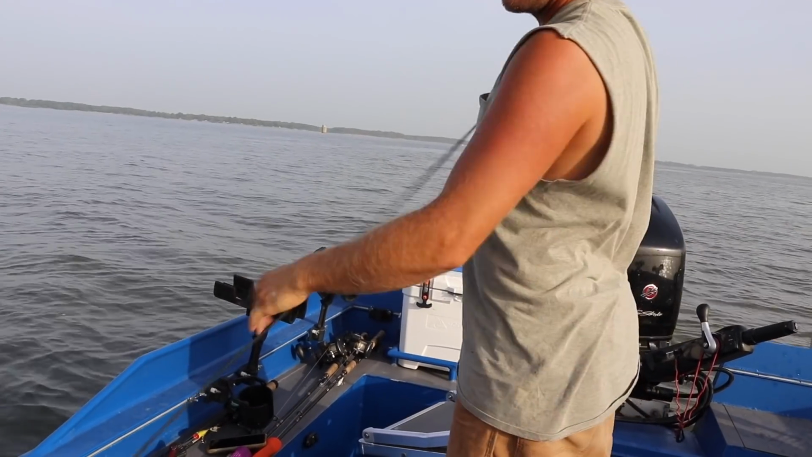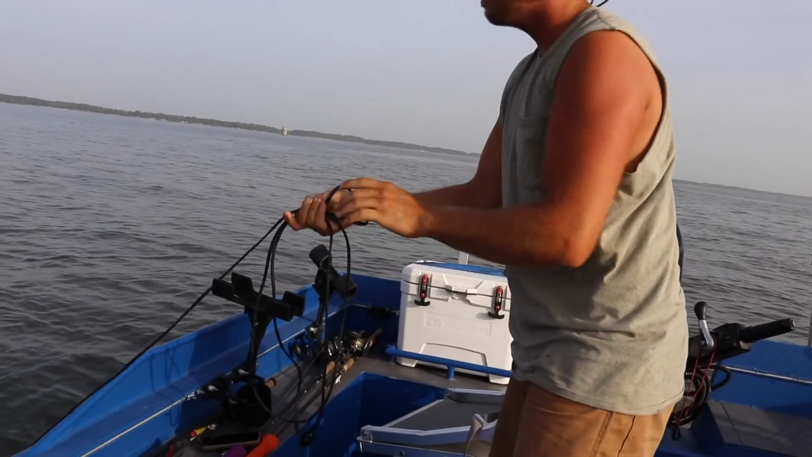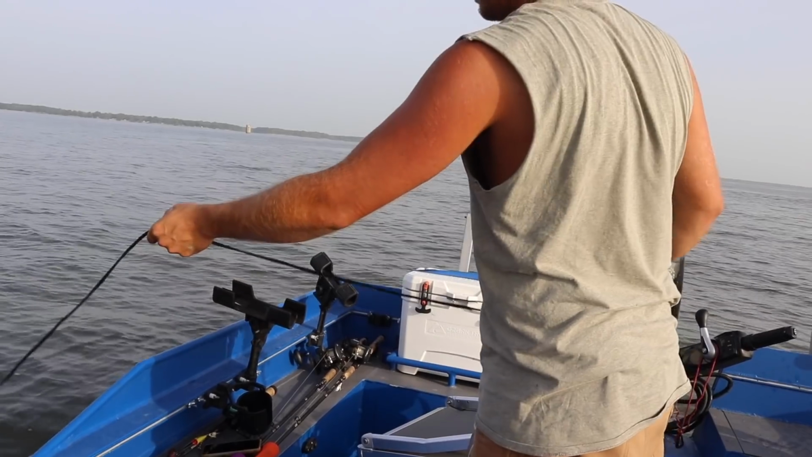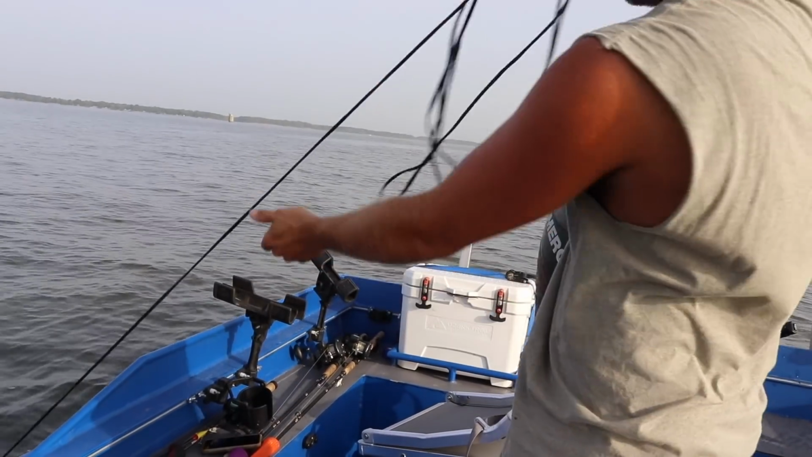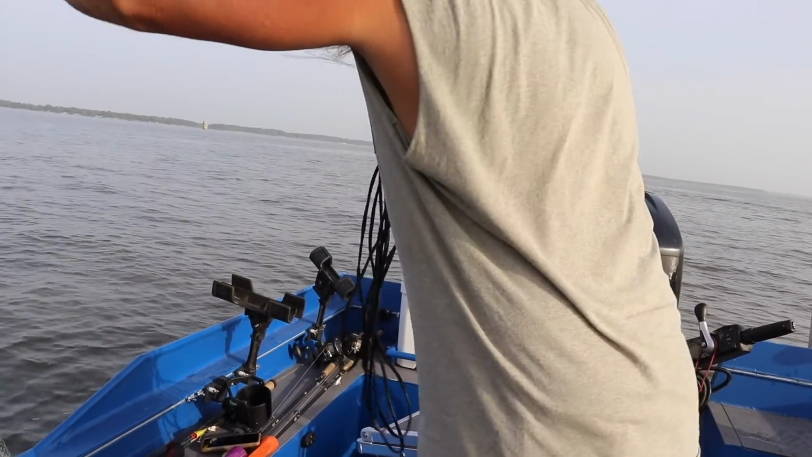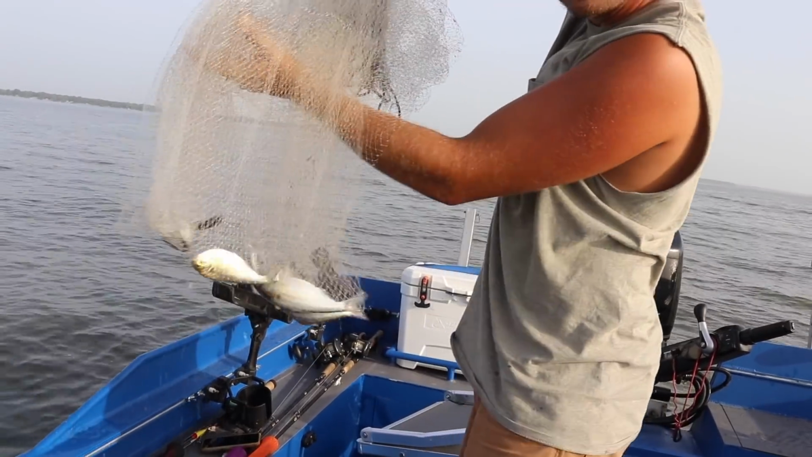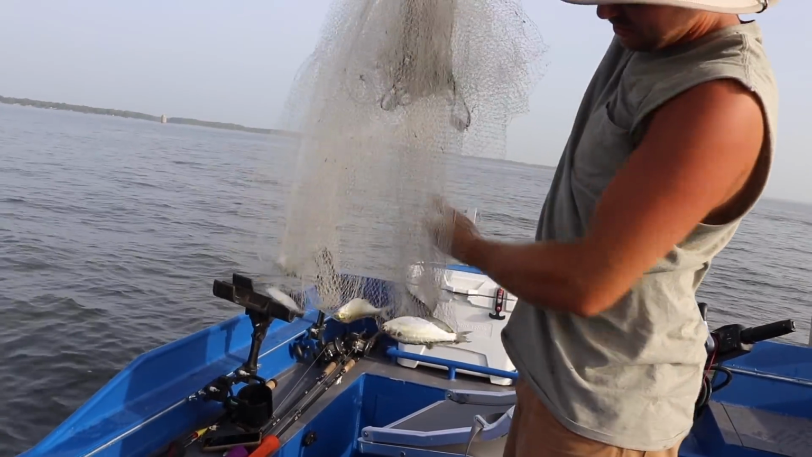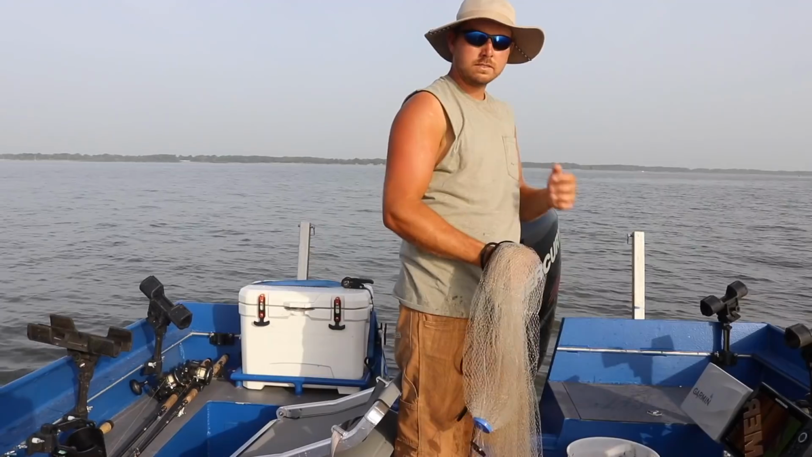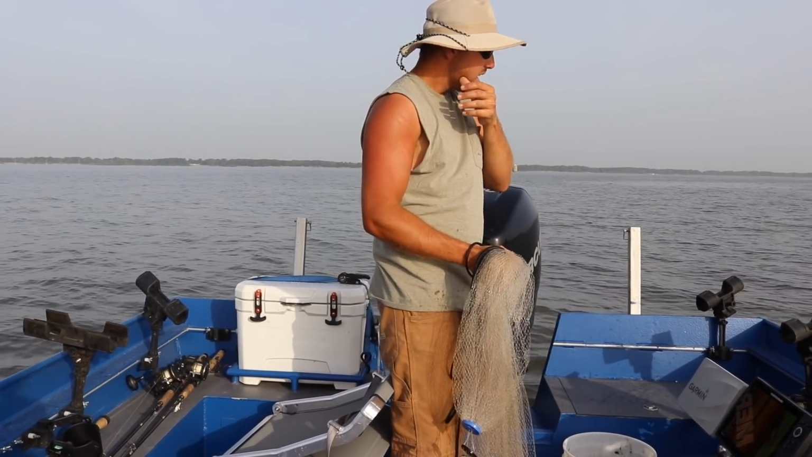We'll just let that net drop all the way down to the bottom here. I'm only throwing out like 15-20 feet. I can see them on my side scan. You guys see that? One throw, we've got 10 or so.